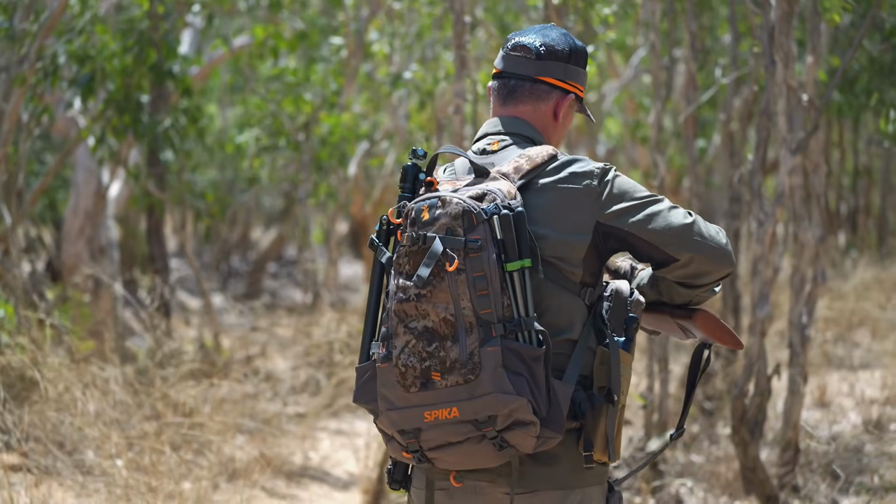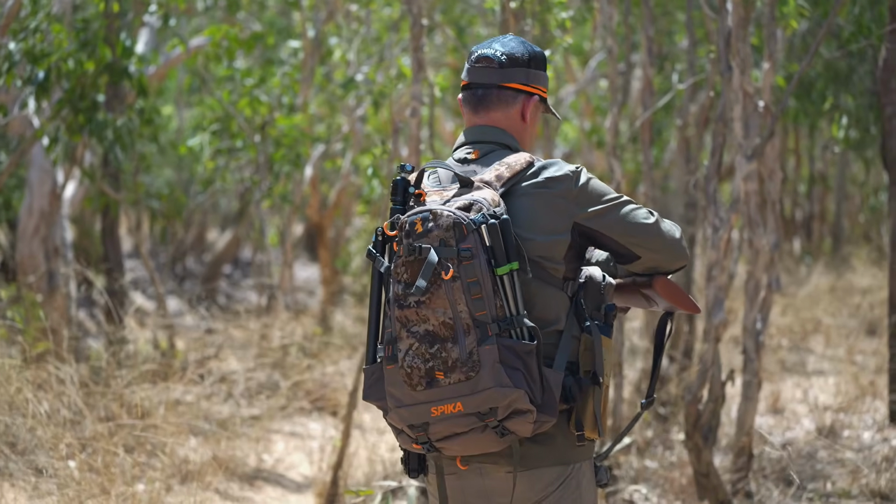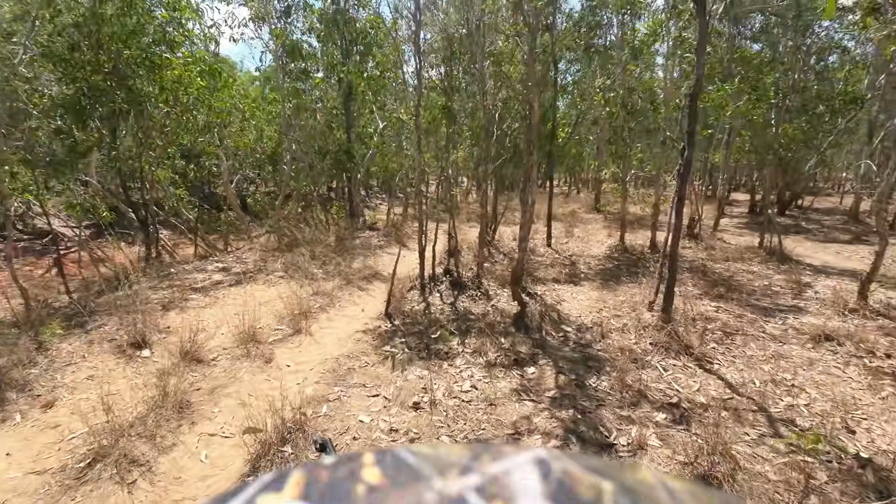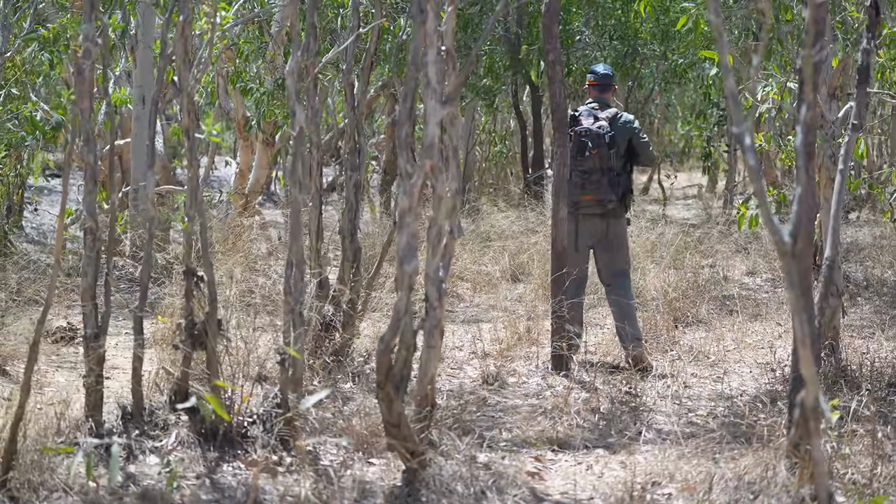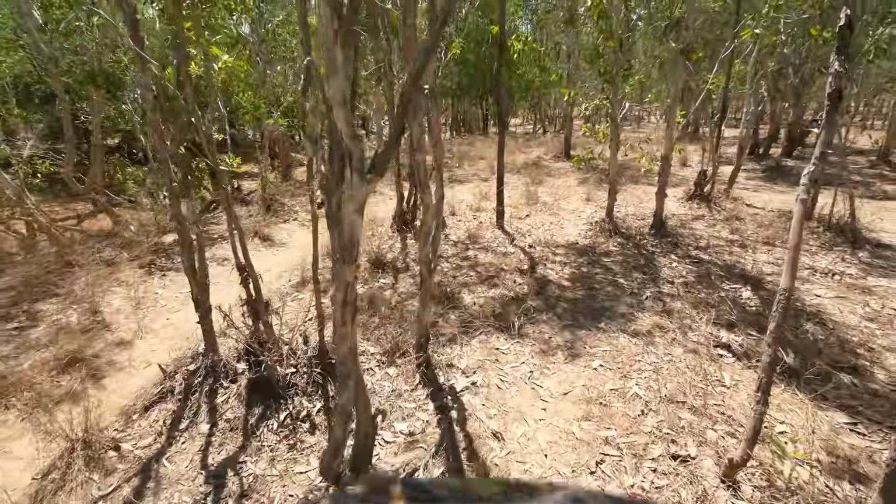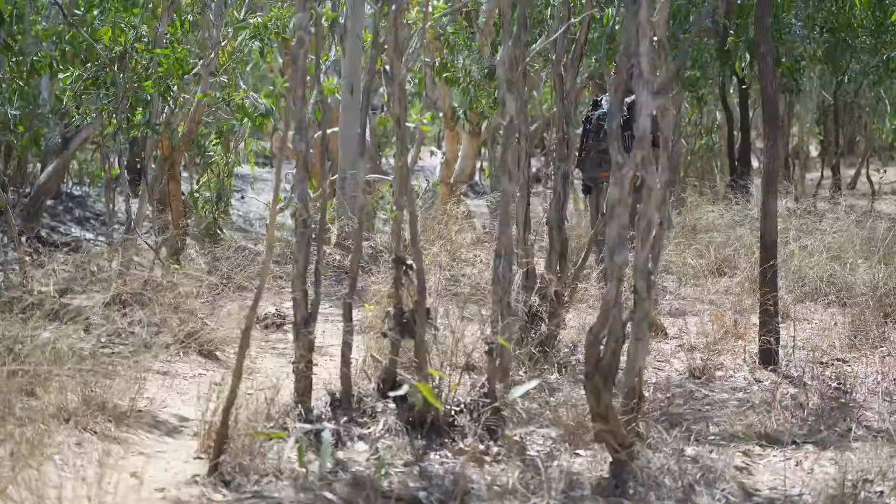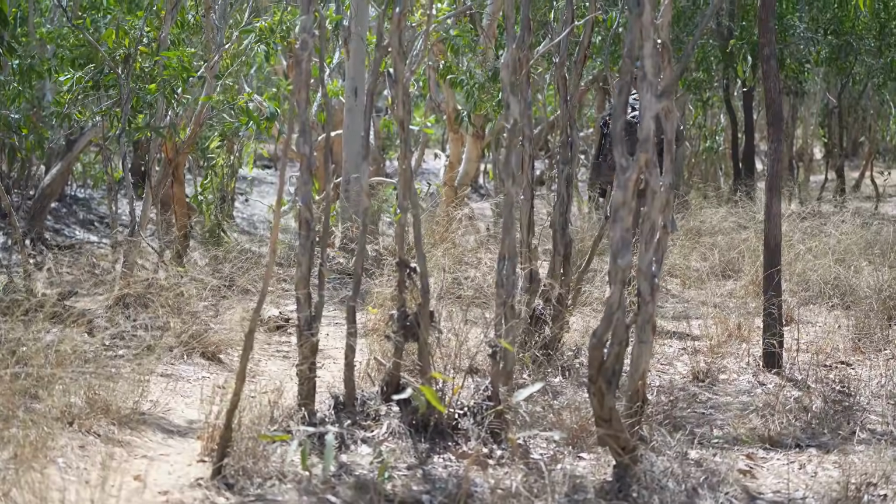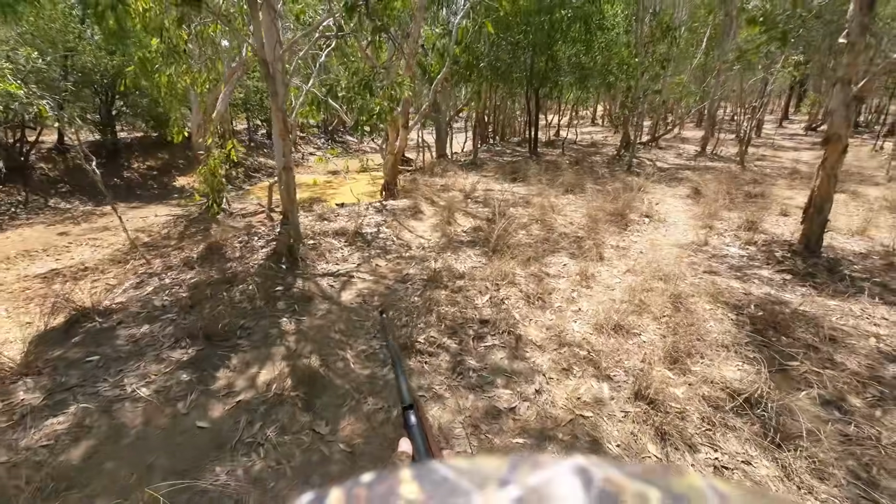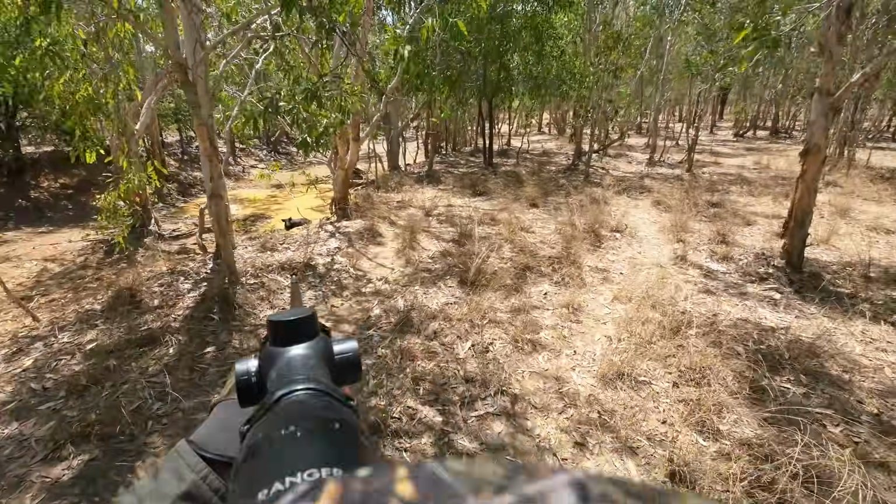There's a lot of misunderstandings when you're using large cartridges like a 375. The ammunition I'm using here is 300 grain normal rounds, and they are designed for dangerous game like buffalo and a lot of penetration. As you'll see in this clip, I walk into about 10 metres from this feral pig and I punch it straight through the heart, and that round just penetrates, but it penetrates straight through without expansion.